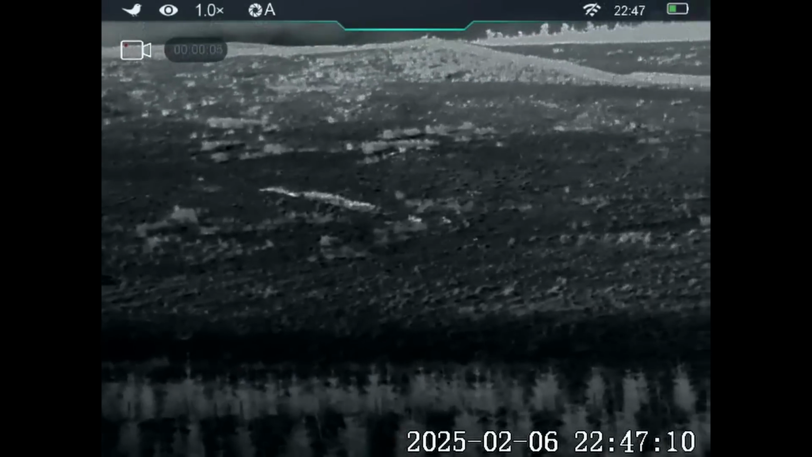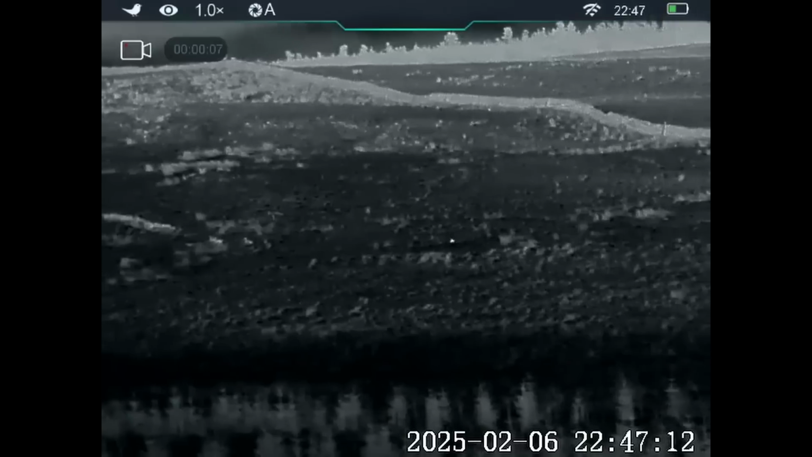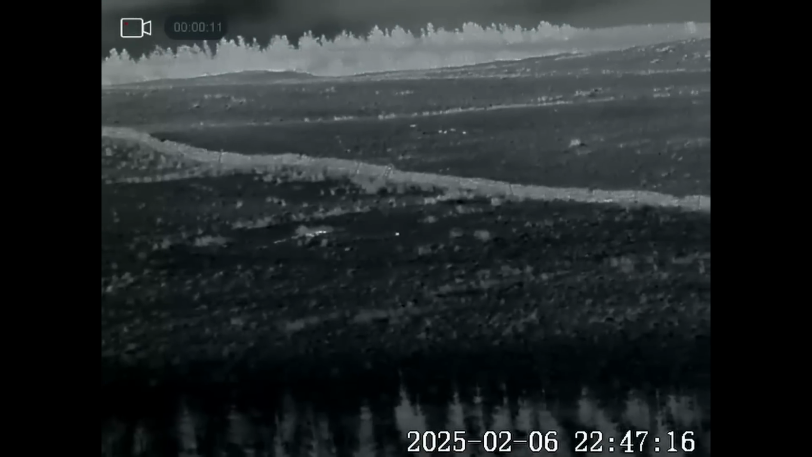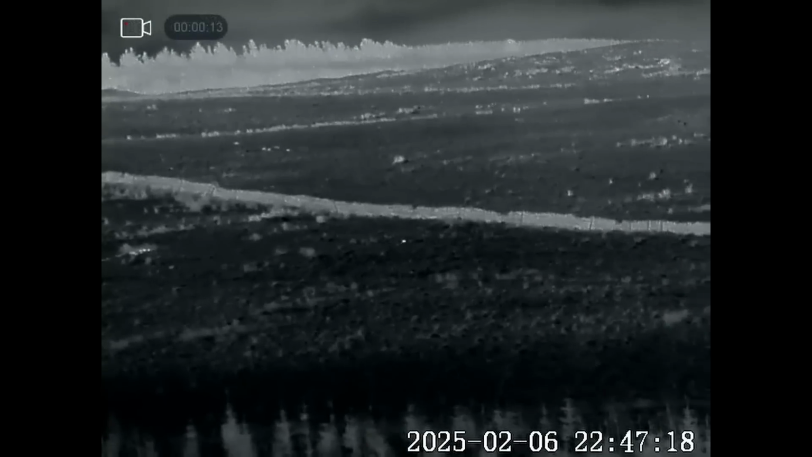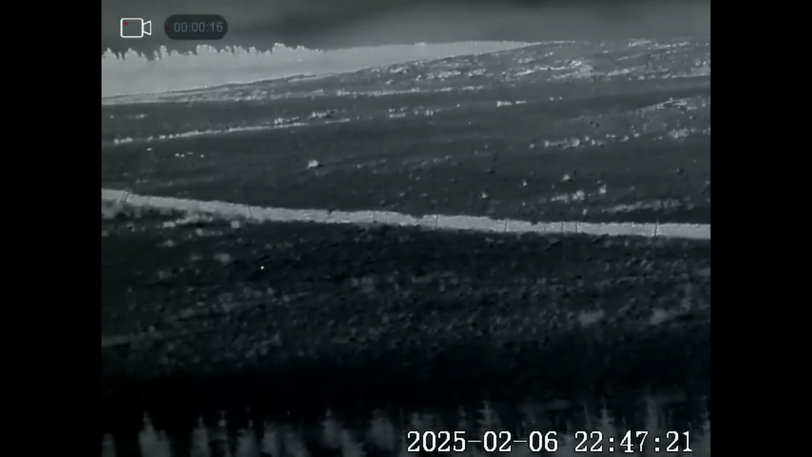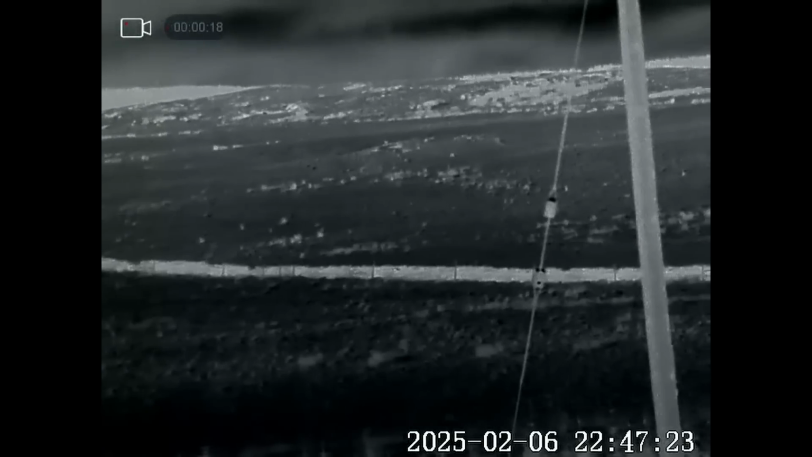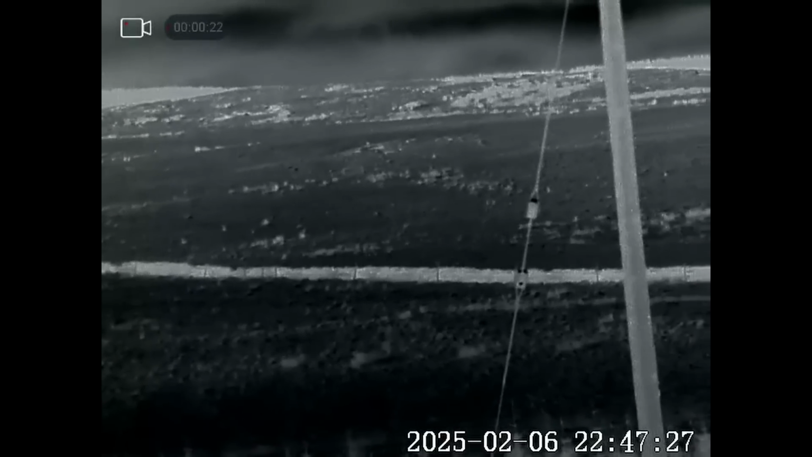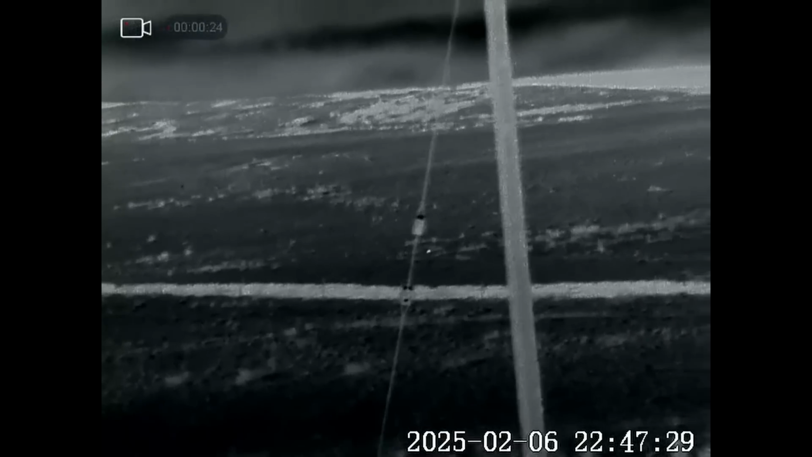And there we have a tawny owl flying through the lower part of the valley. And as you can see, it just spooked a partridge as it flew overhead. The owl turned around and then decided not to bother.